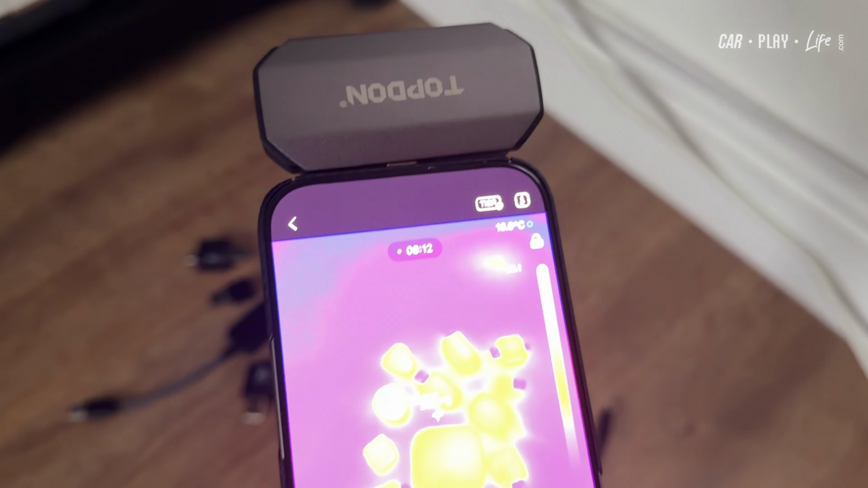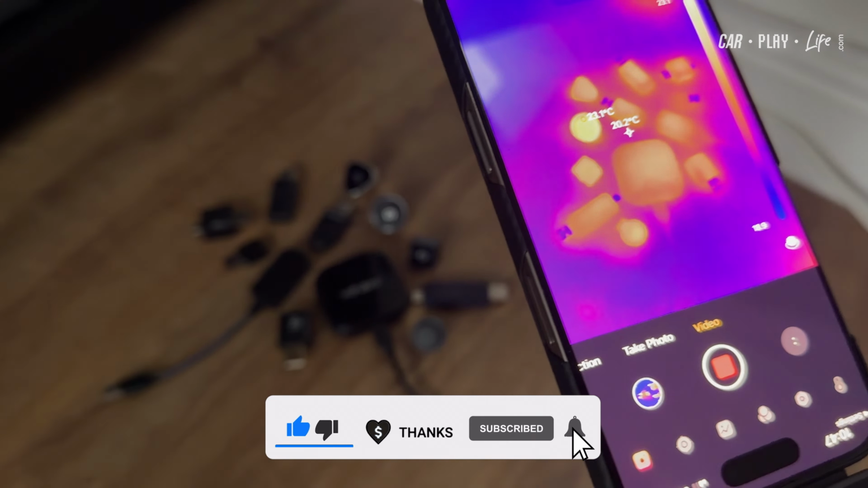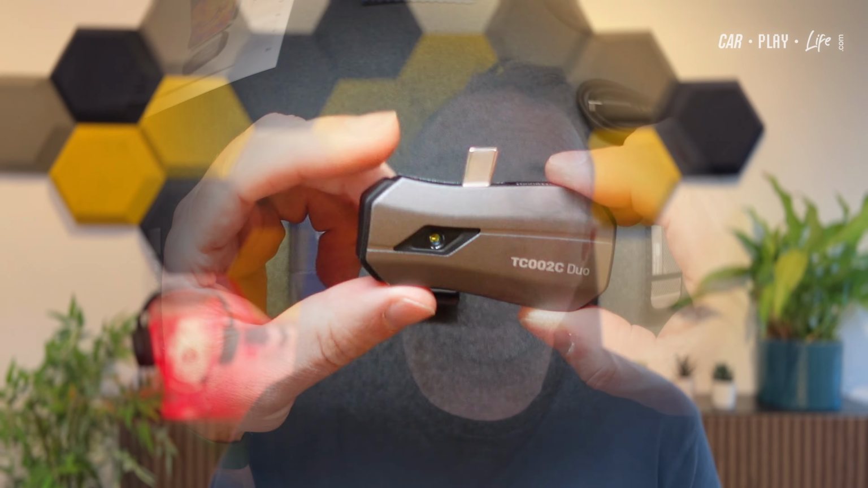In this video, we'll be talking about heat. Now, it's a known fact that a lot of wireless adapters do generate heat, and if you're in a hot environment, then that obviously makes the whole matter even worse. So in conjunction with a review for the Topdon